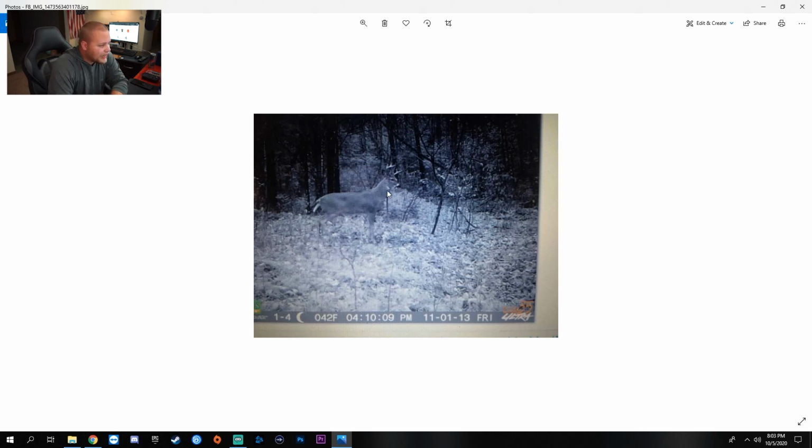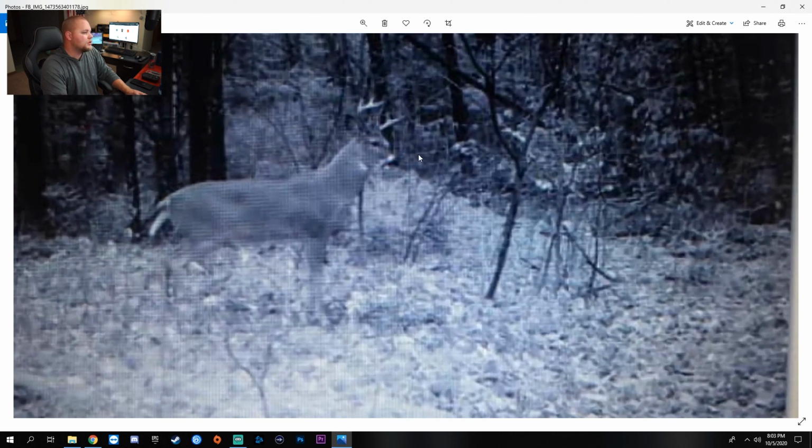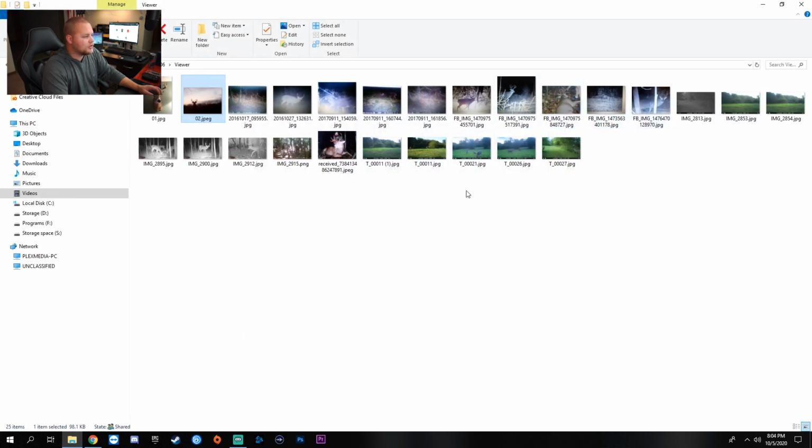All right, what do we got here? I don't think I'll be able to zoom on that much. Is this rack goofy? Or is this head funny? It's a weird looking buck right there. Once again, great symmetrical genes. That is not the last picture. I hate how this works sometimes. What do we got? Right there. All right, here's the next one.